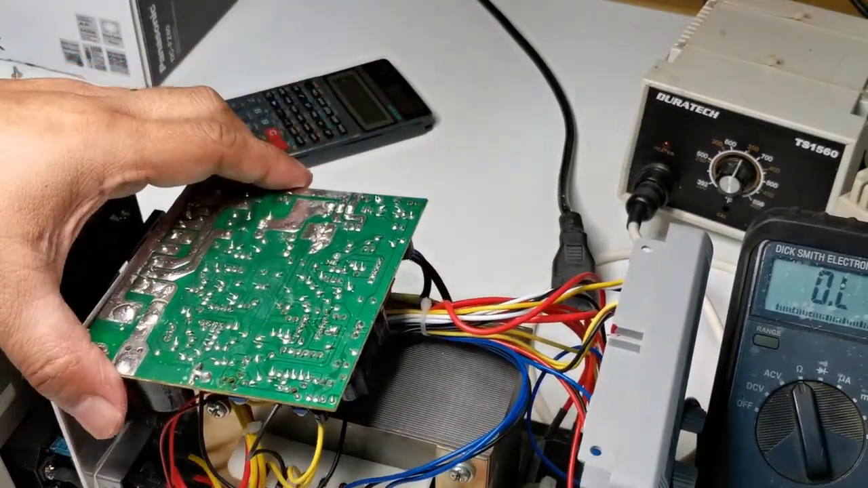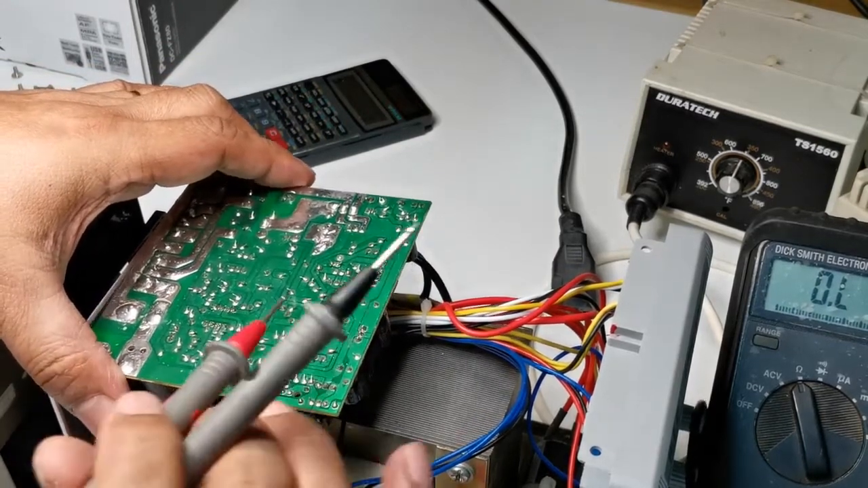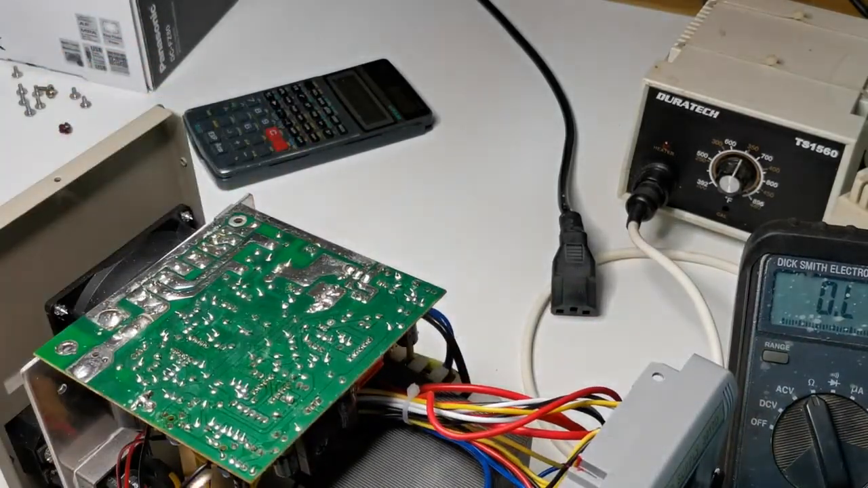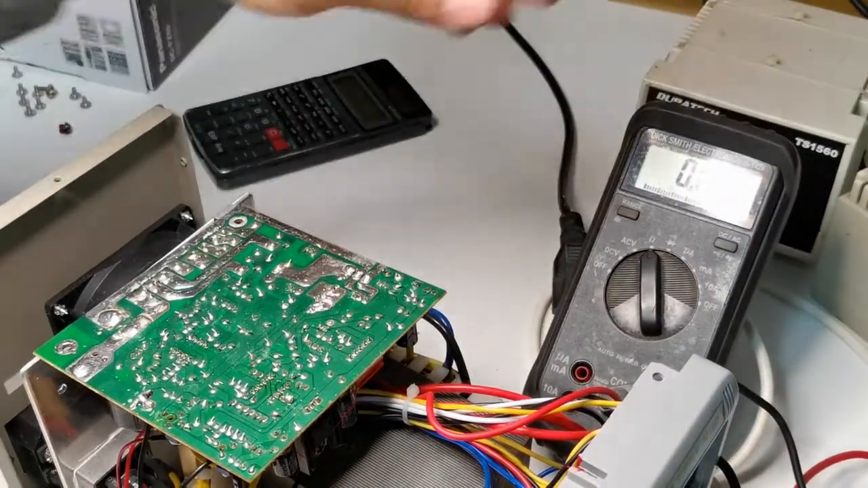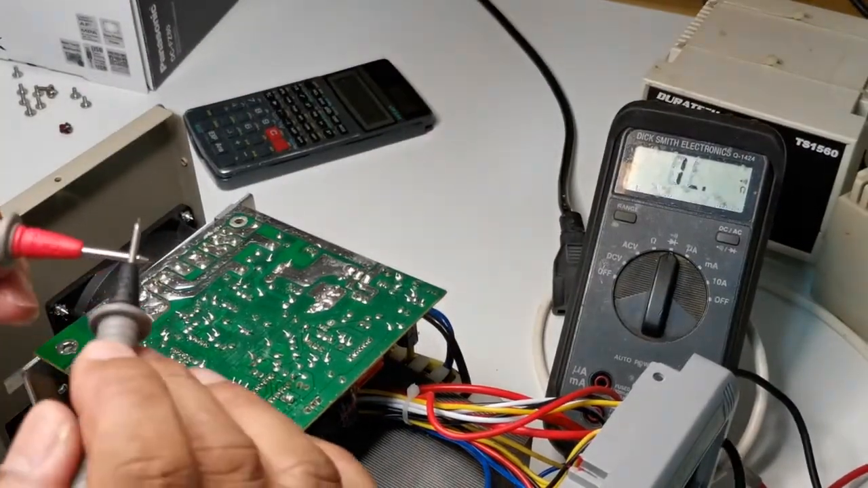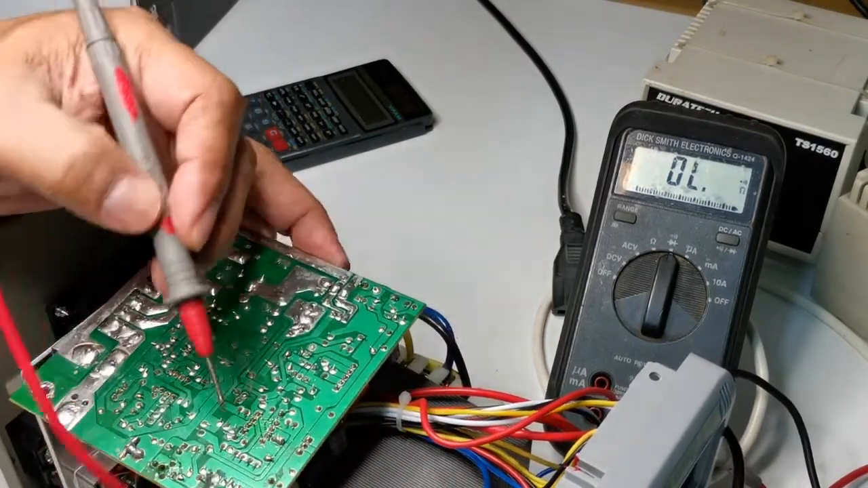Now the problem is the supply on the pin for the 2 op amps, where we have to focus, looking for where it's coming from. So maybe we can use the beeper to trace where this is going.